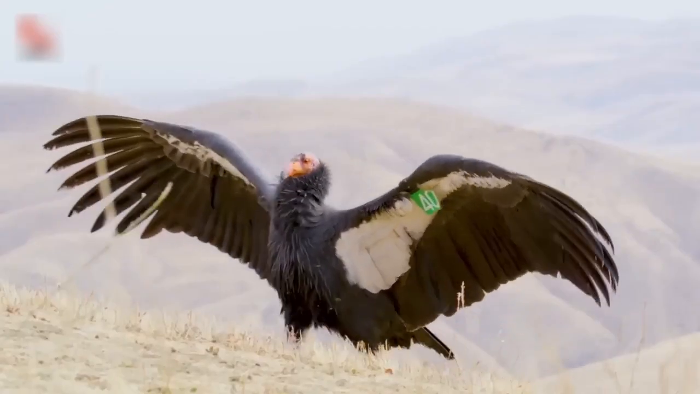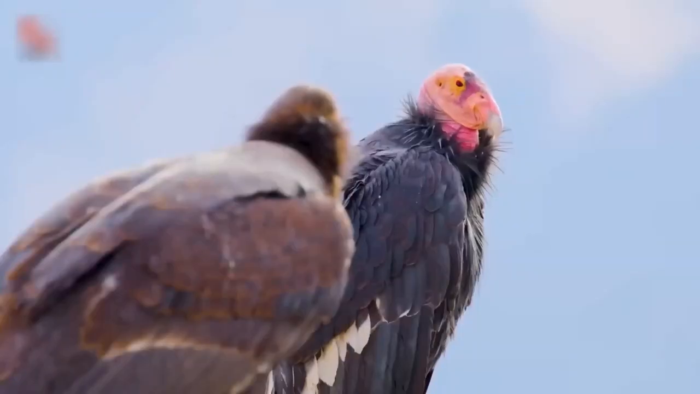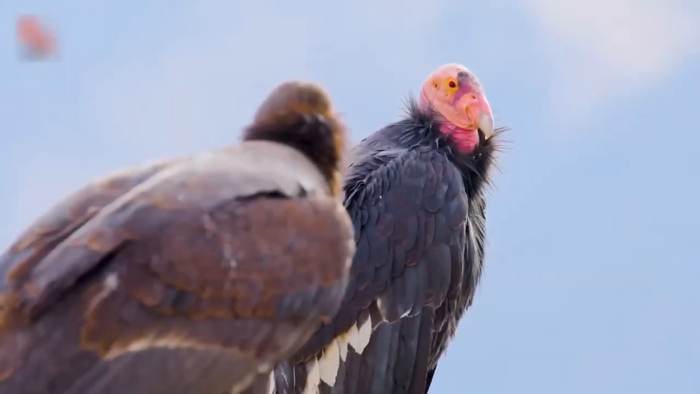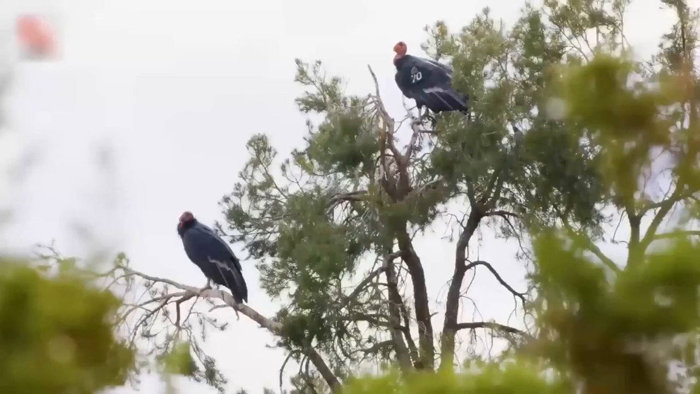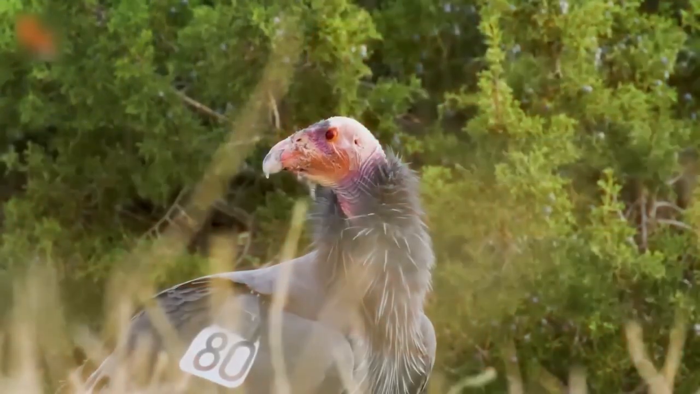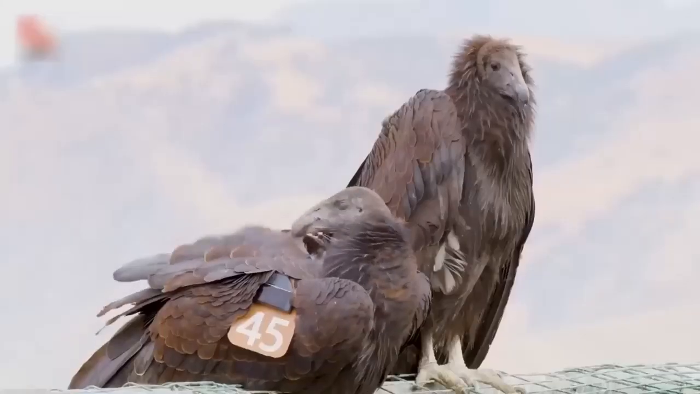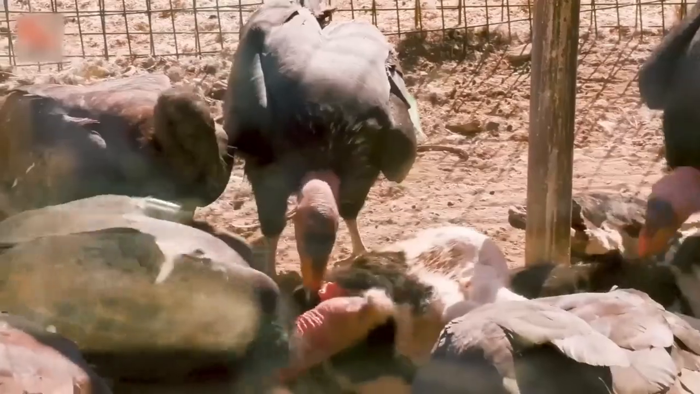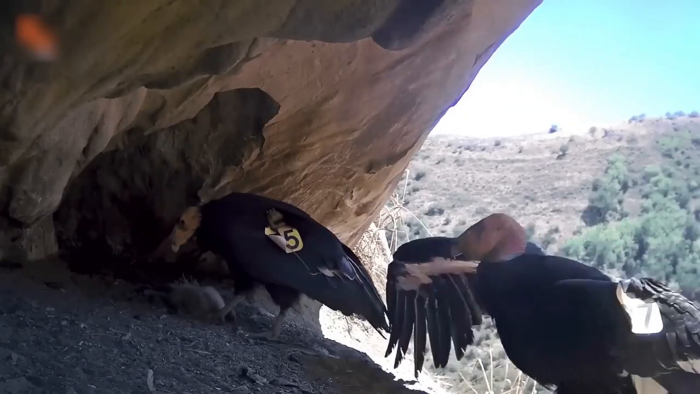The largest vulture and land bird in North America is the California condor. The population of these enormous scavengers drastically decreased during the 20th century, and by the end of the century, they had been declared extinct in the wild. When only a few of them remained in captivity, the US government started captive breeding programs for them, which helped to boost the population. Despite modest and steady growth, there are presently roughly 518 condors worldwide.